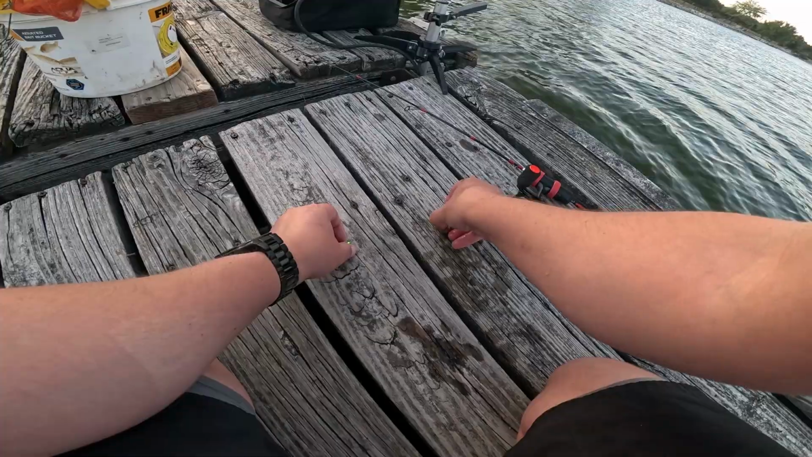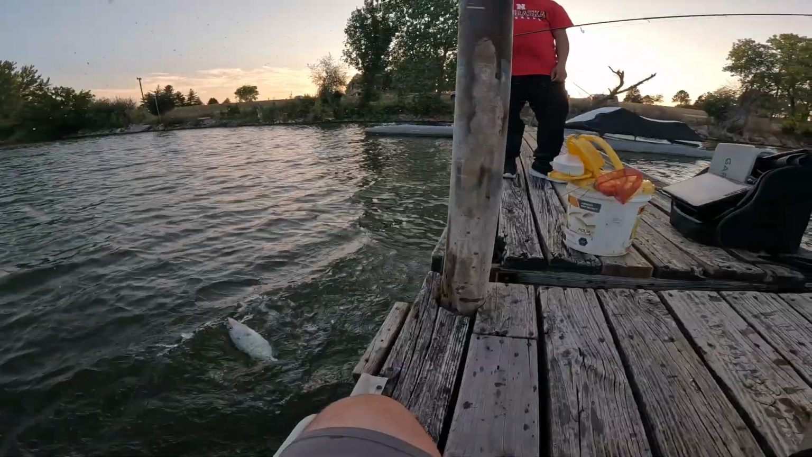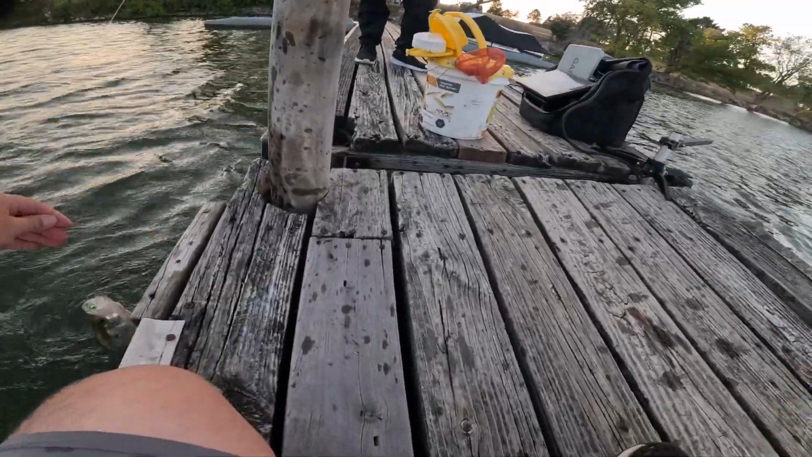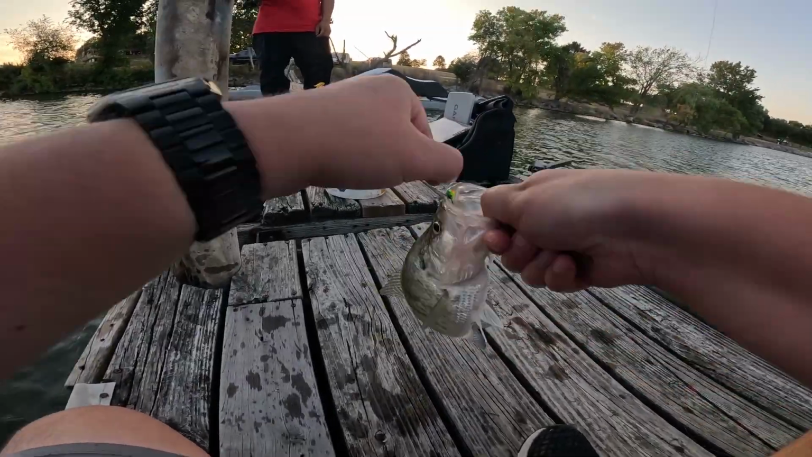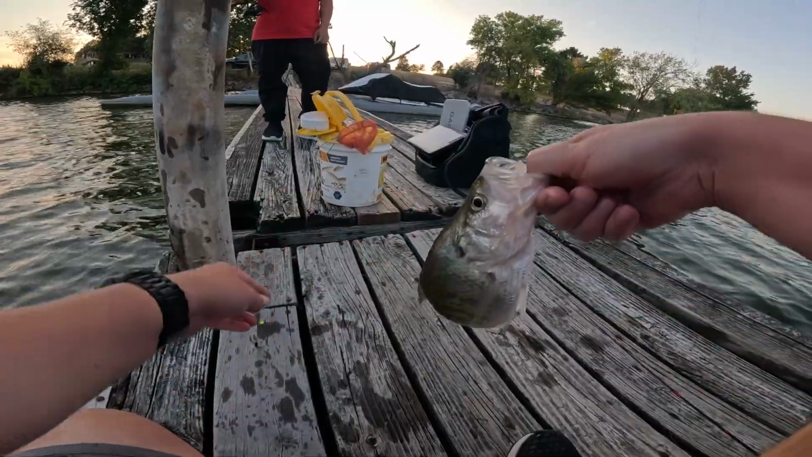How do you grab minnows without freaking launching them? That's a slab. Slab? Grab it by the mouth. What? That's a slab, bro. Should I keep him? Brick. Yeah. Can you take a picture with me with it so I can get a picture? Yes, I'll take a picture. For a profile? Is that big?